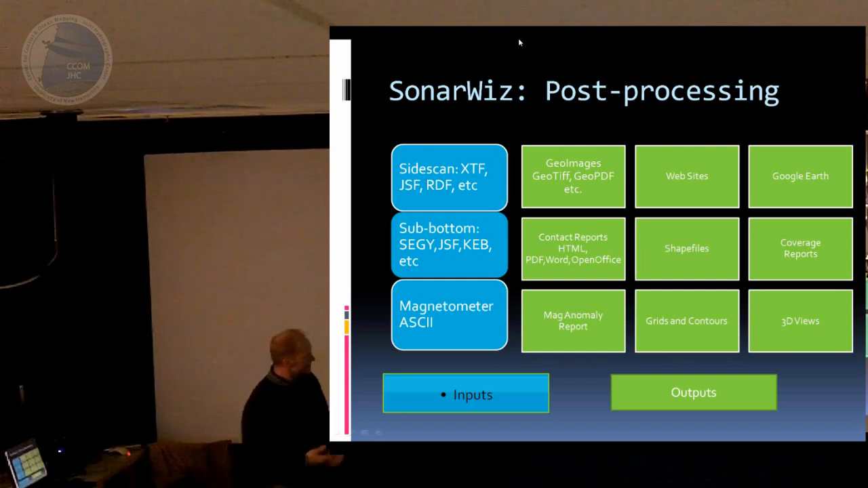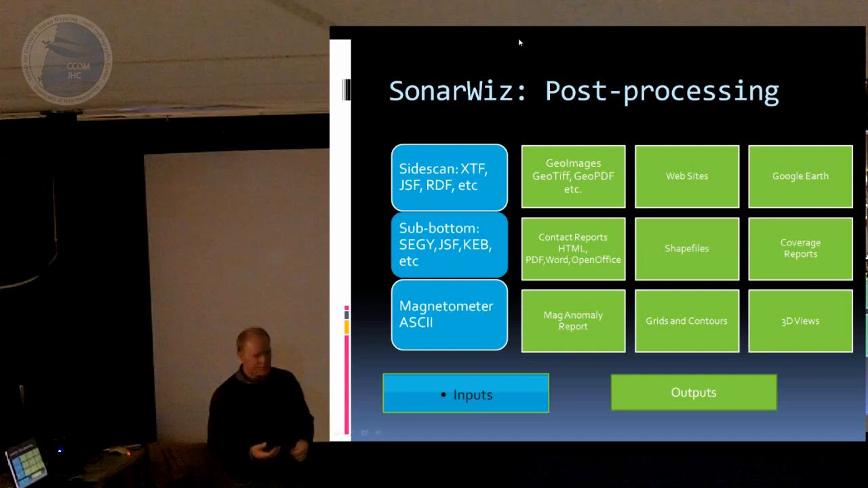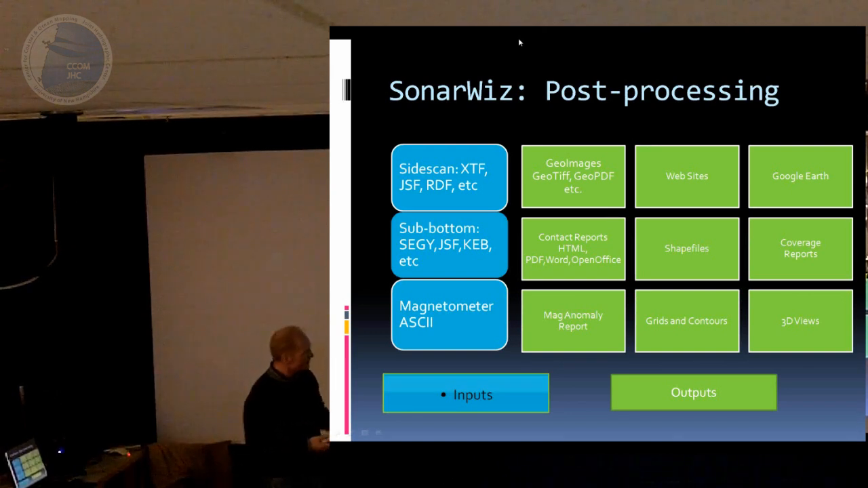And then on the processing side, this is kind of the same thing. So on the front here, in these blue boxes, we can read in almost any kind of side-scan data that's stored in a public format. So XTF, the EdgeTech JSF, Klein's SDF, Geoacoustics RDF, and so we can pull the backscatter out of all those sorts of data types, and then we can process that through. Same with the sub-bottom. SEG-Y is kind of the common denominator for sub-bottom data, and the EdgeTech JSF, Knudsen KEB, a few other spattered formats. I think we do the SeaKing formats. Magnetometer, that comes in kind of in ASCII files, and we can process that through.